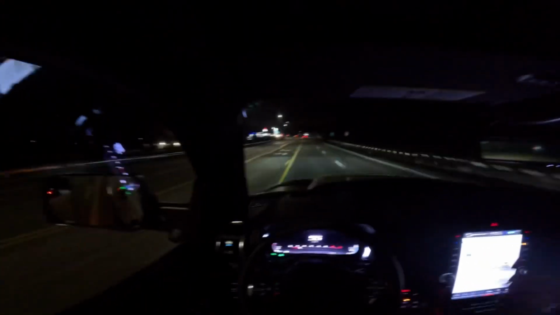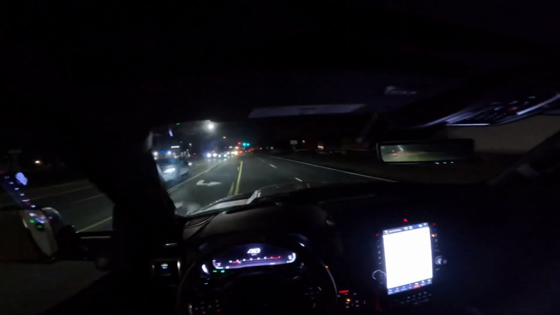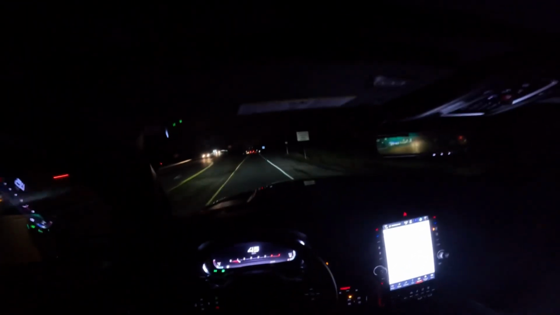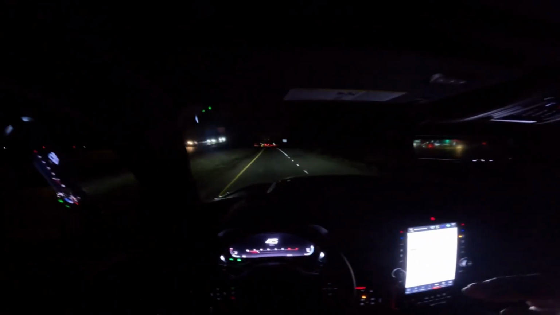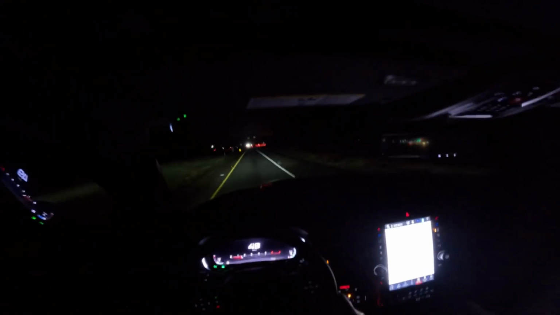But if I gotta pick one between the Challenger or Charger Hellcat, I will always go with the T-Rex, because I'm all about that practicality, and also I'm all about that nice ride quality. And on top of all this, you get that nice presence on the road. This is one thing I love.